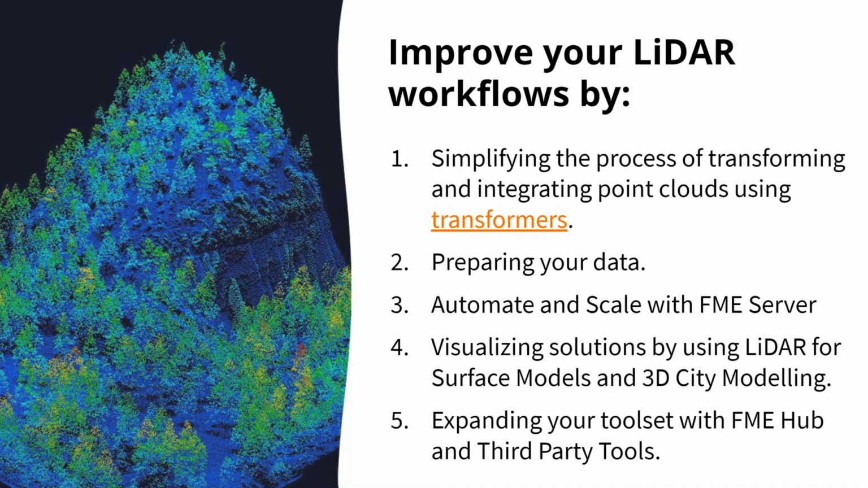It's very easy to get started with your LiDAR data. There's also a good use case for FME, just being able to prepare your data, to clean it up, to thin it out, to make it usable from other applications. We also want to highlight how FME Server, part of the whole platform, can take these workflows and really speed them up or automate them or allow you to do self-serve options.